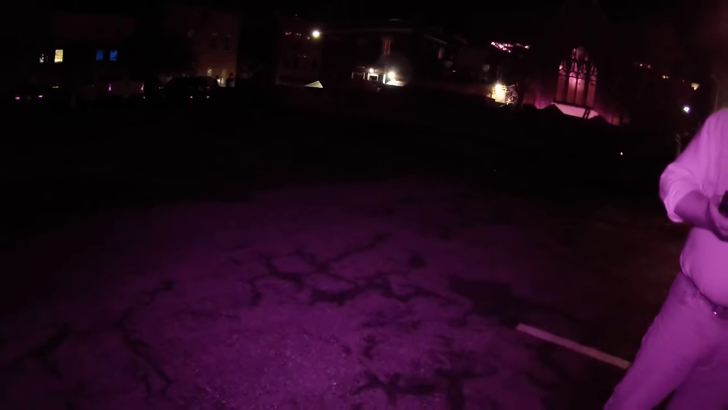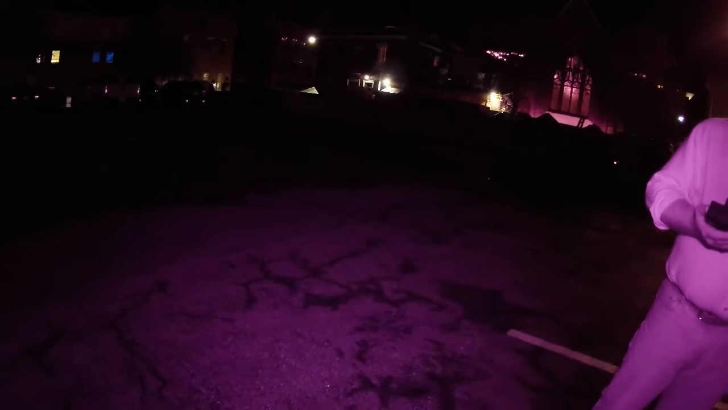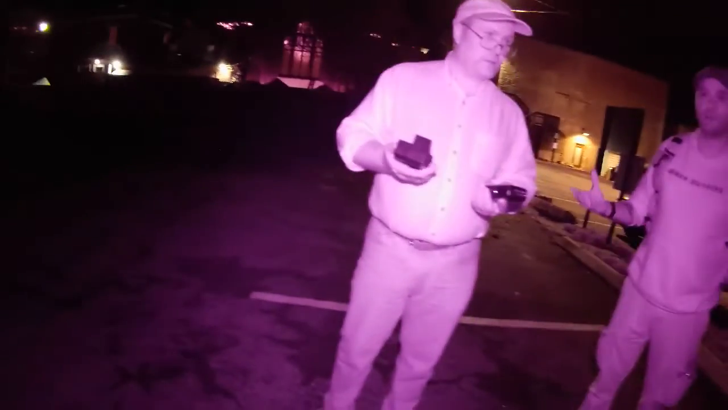I'm going to keep you behind so I can show you how to use that motion sensor. Everybody else, let's spread out. Do not go in between vehicles. And we got plenty of space, surprisingly, for a Friday evening, especially Black Friday weekend.